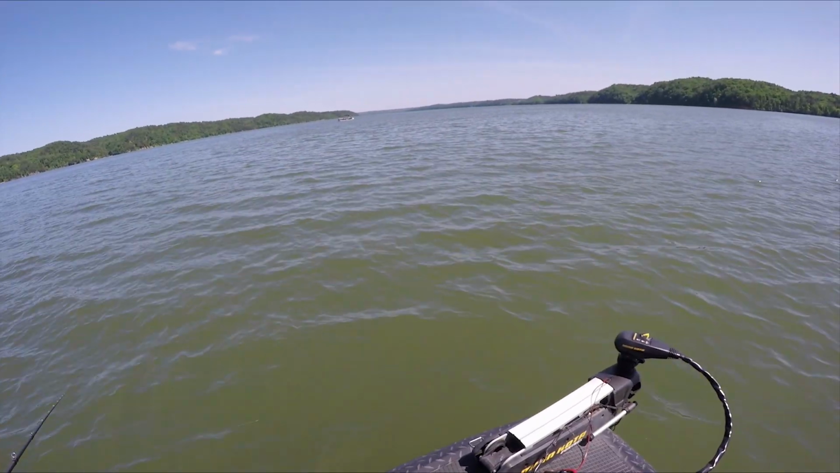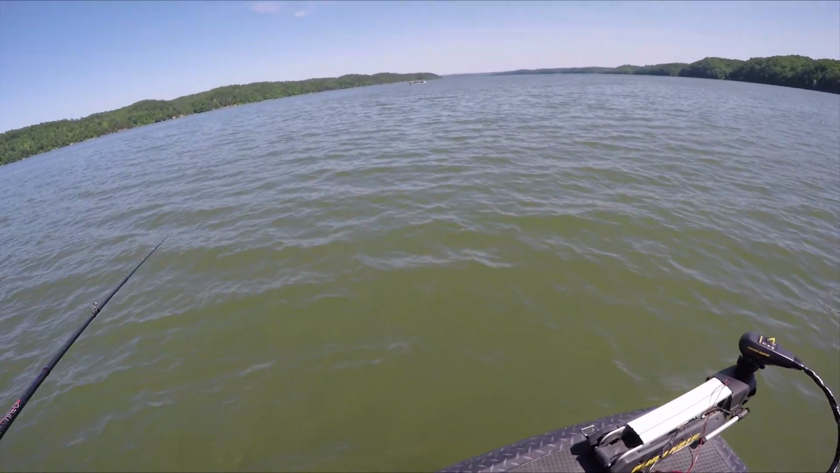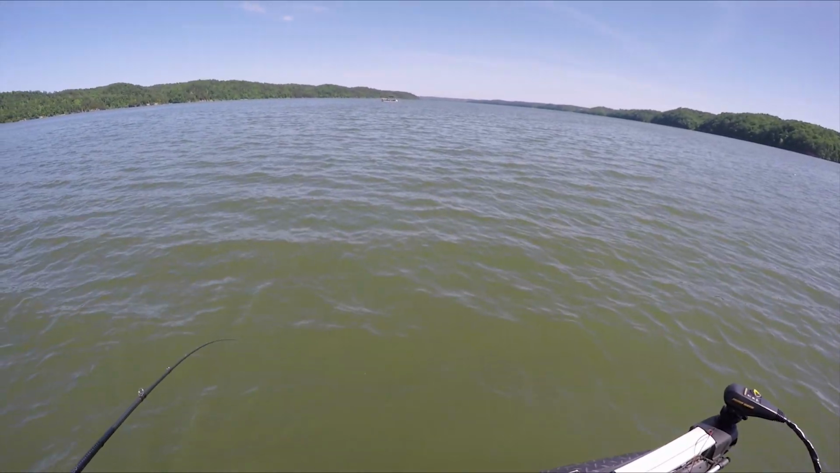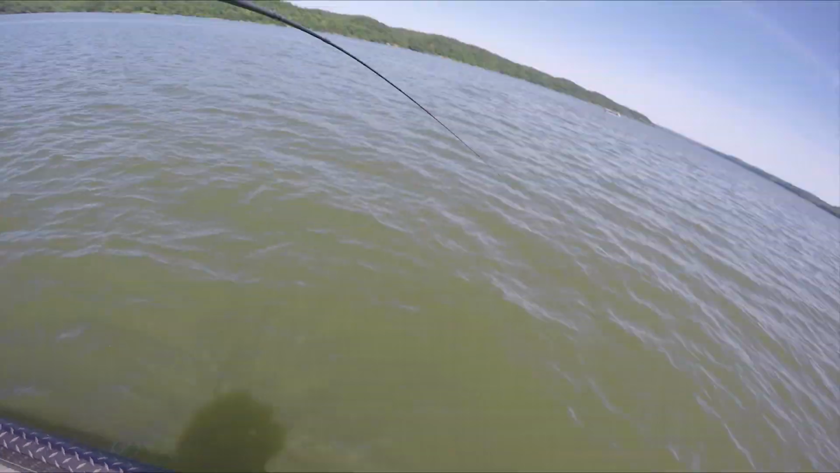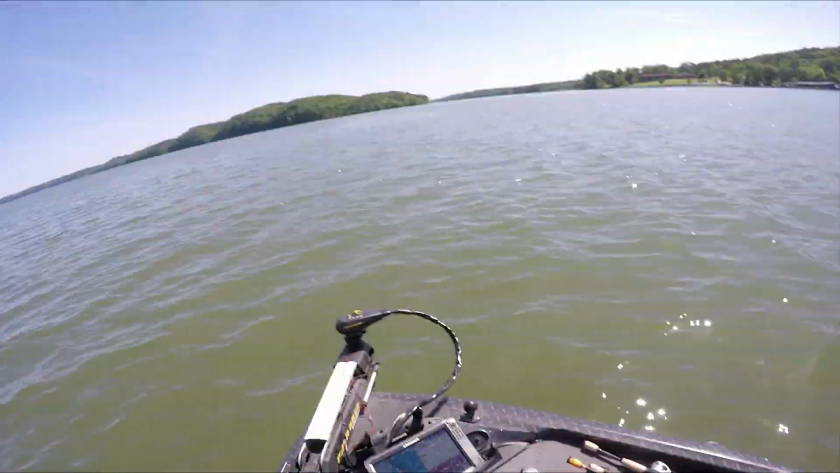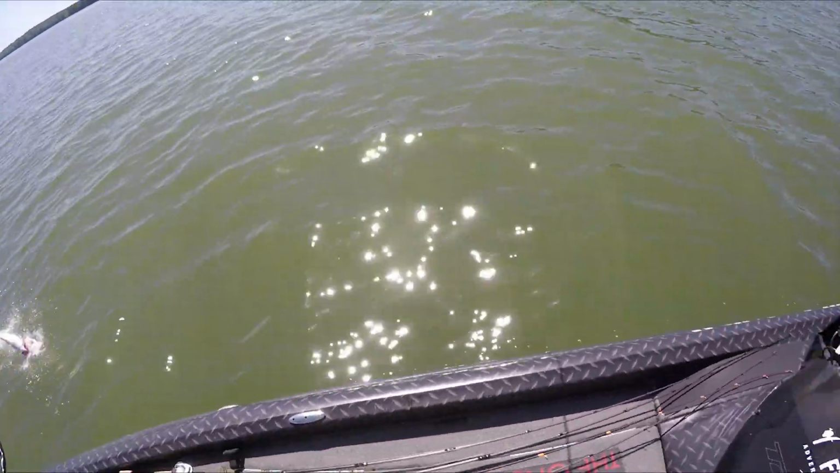But we're throwing some mixed baits at them. That Mag Ned seems to be really the key, dude, to get them kind of fired up. We're gonna keep throwing at these guys. This is freaking awesome. Ledge fishing Pickwick Lake. Right onto the boat. That's another good one. Oh my God, that's a big one. Oh dear.